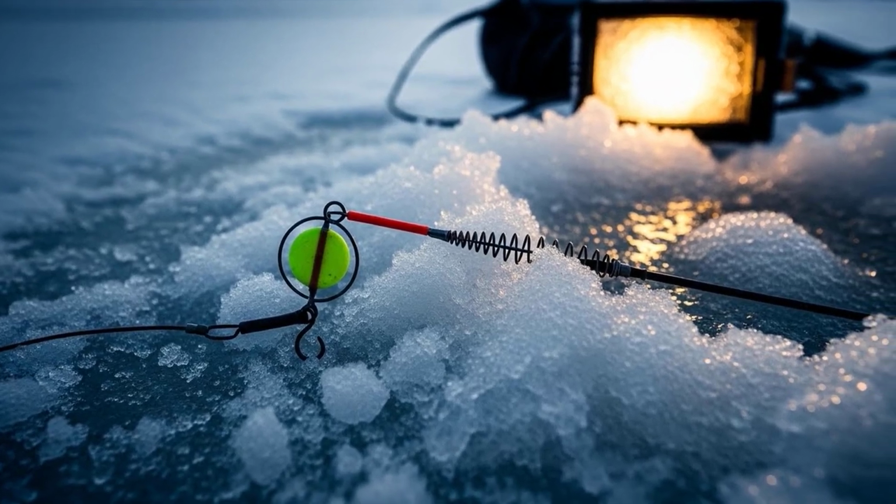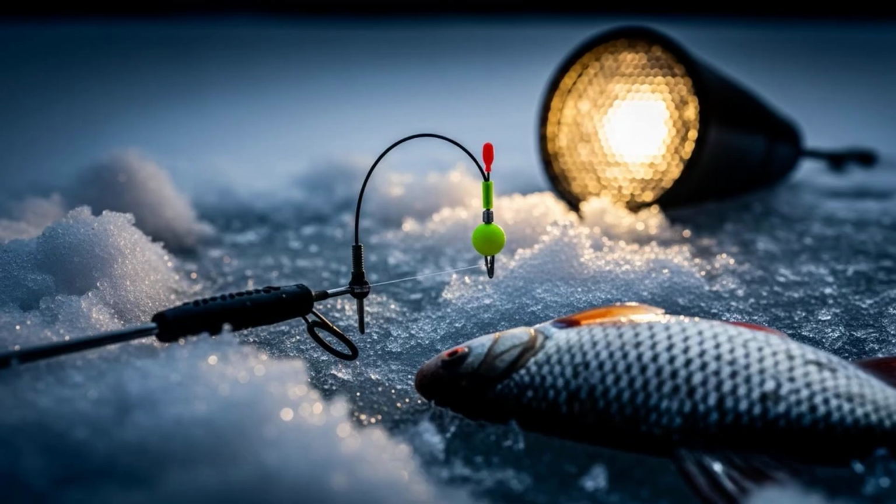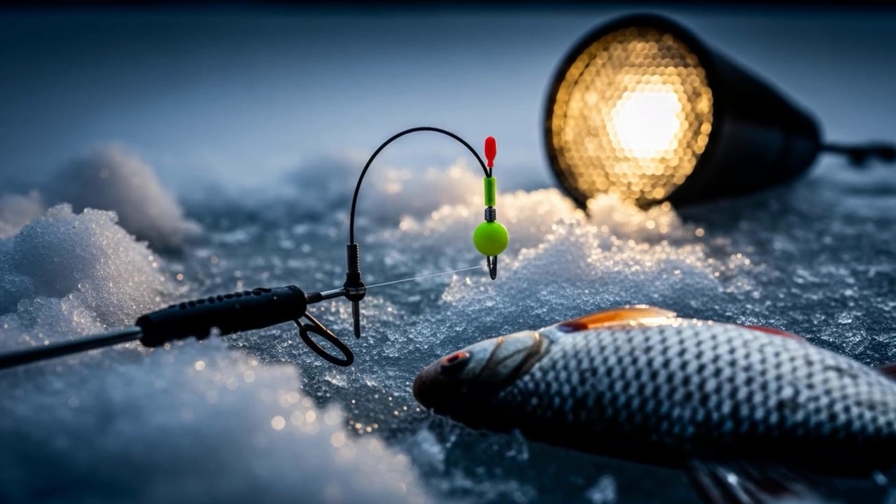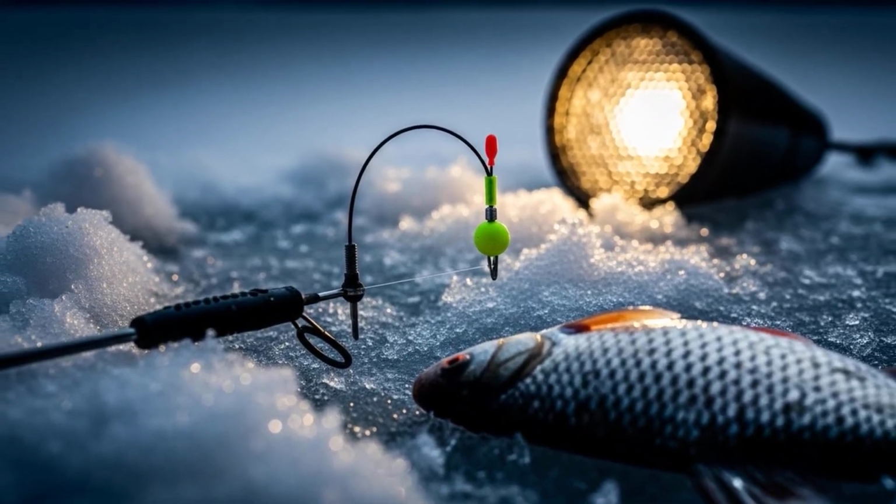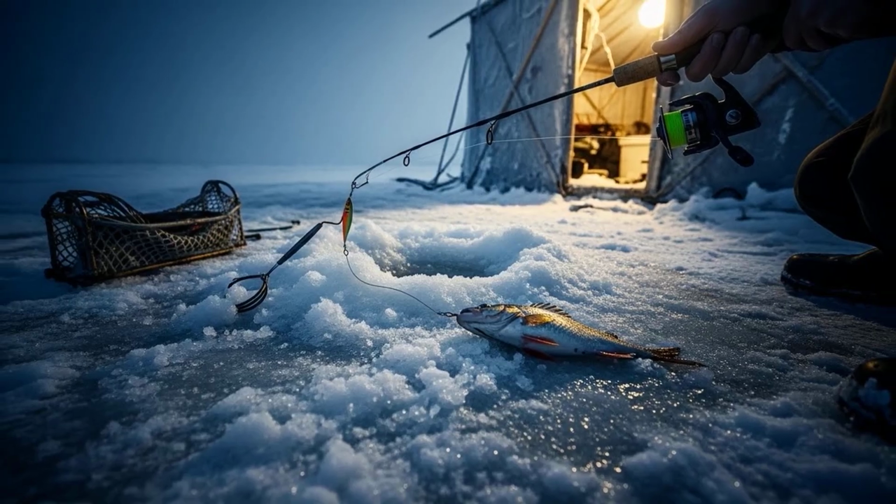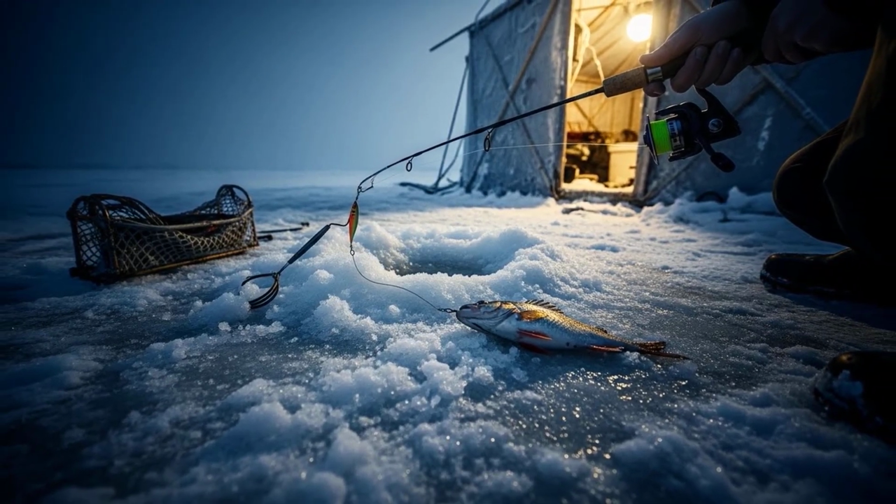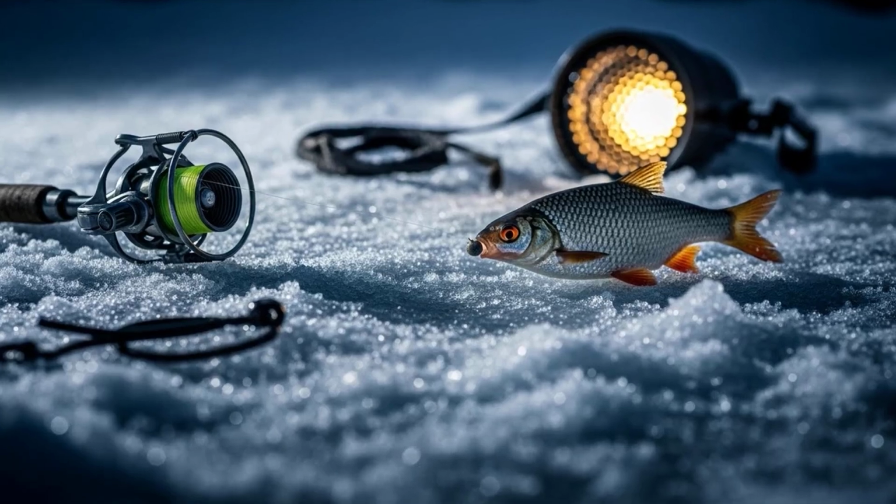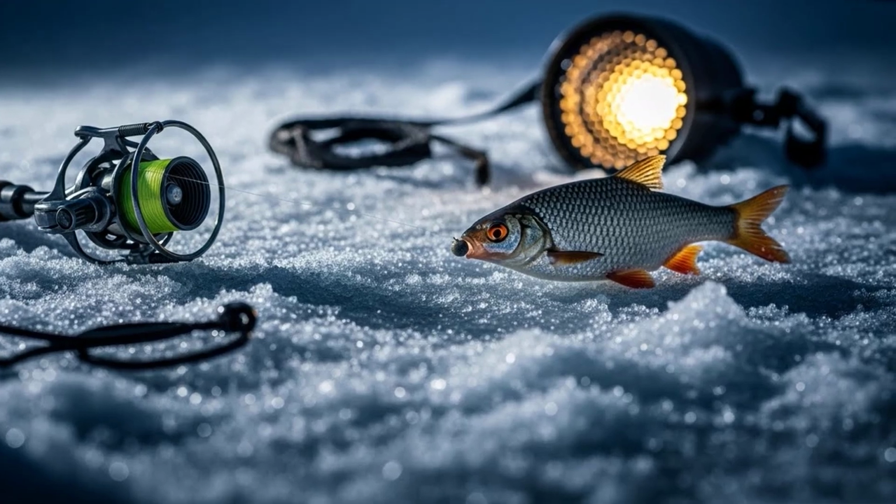Your float or strike indicator also becomes more critical. You need something extremely sensitive that will register the subtle upward bites that often happen when a roach inhales a bait and continues swimming at the same level. This isn't about power, it's about finesse. You are targeting fish that are often just sipping at tiny food particles, so your presentation needs to be delicate and precise.